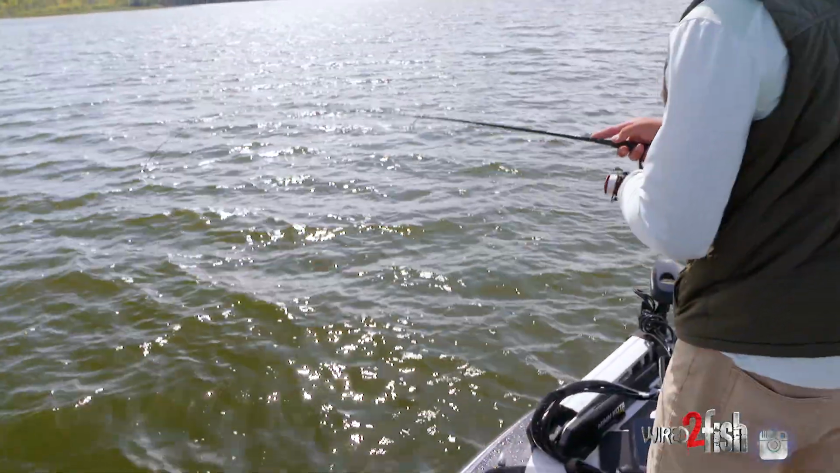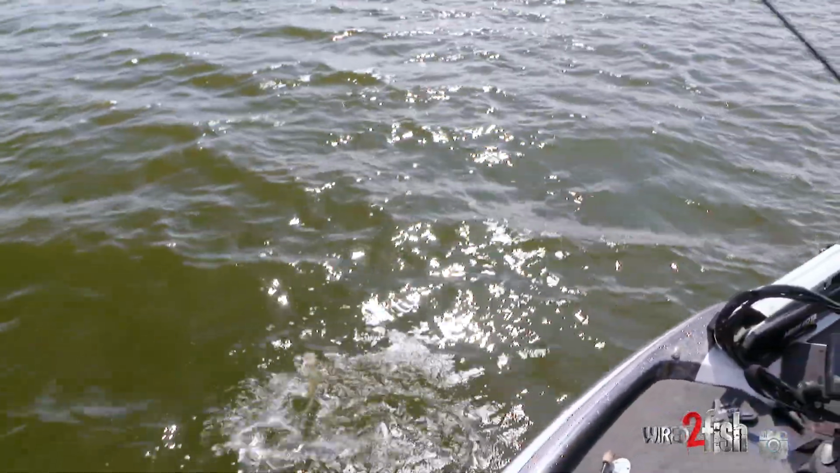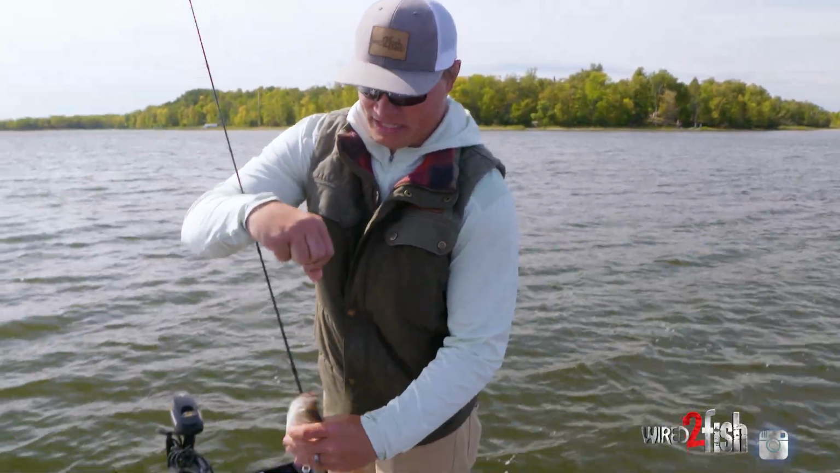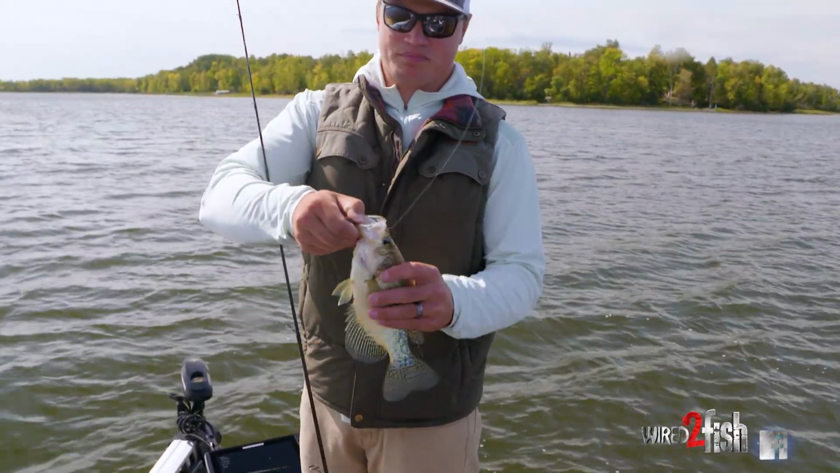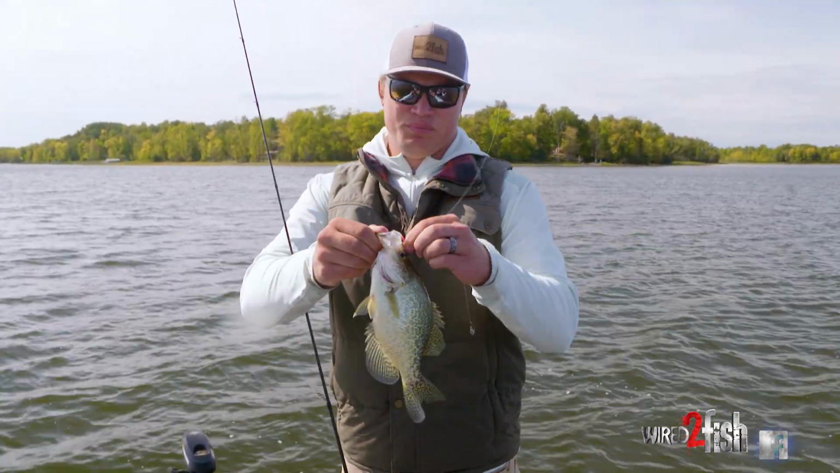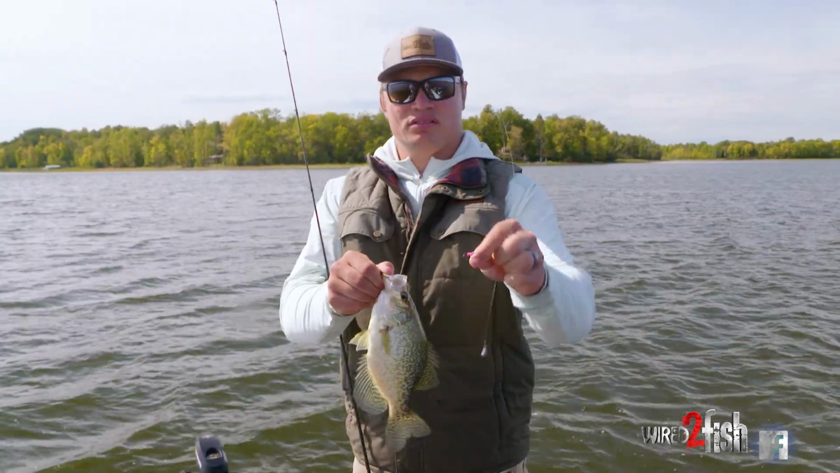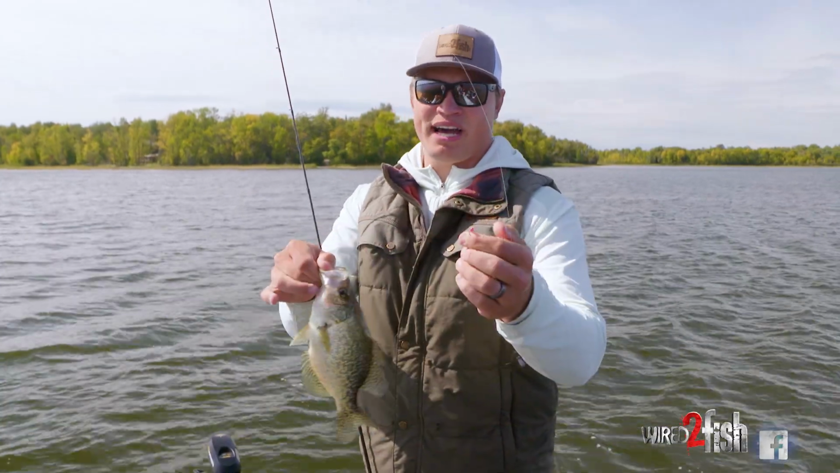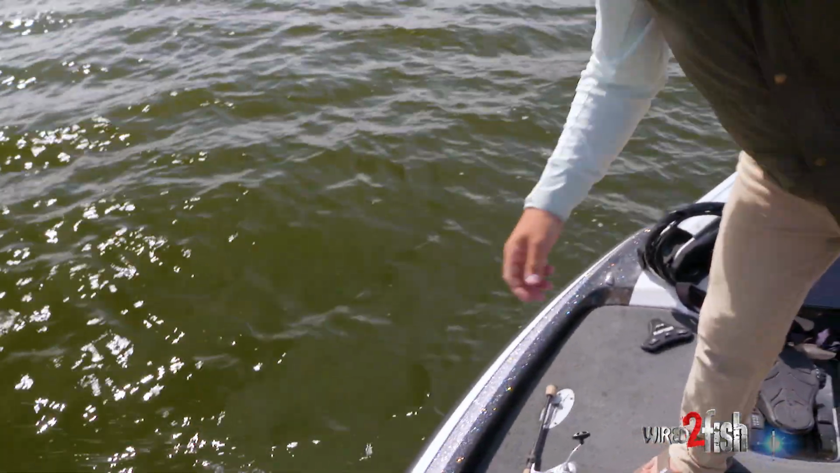I was a little heavy on the trolling motor there. Oh, that's a nice one. And so those ones ate it like 3-4 times. And I kind of ran up on them a little too fast. But one thing with using plastics, you miss a fish, generally you're still in the game. Unlike live bait, you don't have to worry about it falling off.